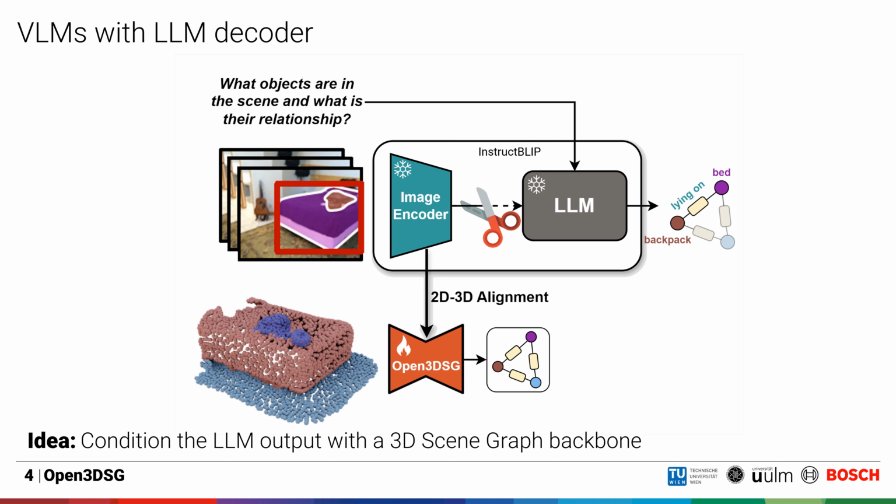We cut the connection between the vision encoder and the LLM and distill the features from the vision encoder into our Open3DSG model. Our model processes a point cloud and outputs a structured feature graph representation of the scene aligned with the LLM. The LLM then processes the feature graph together with a language prompt to predict an open vocabulary 3D scene graph for the 3D scene.